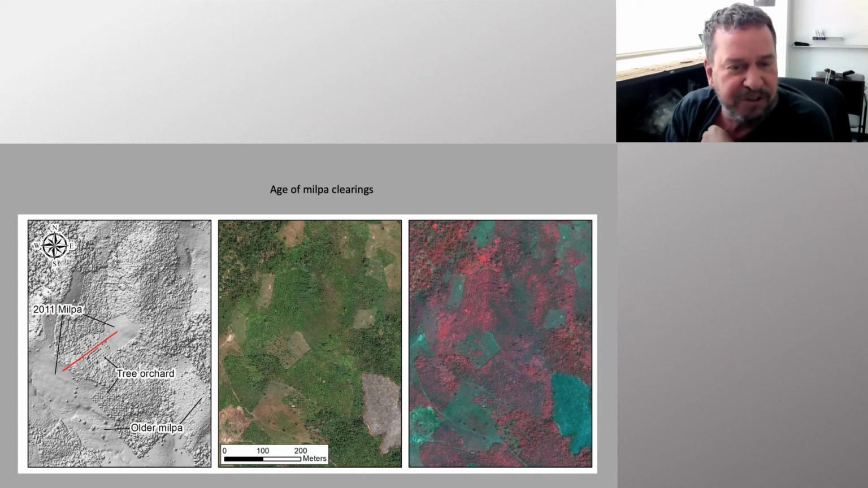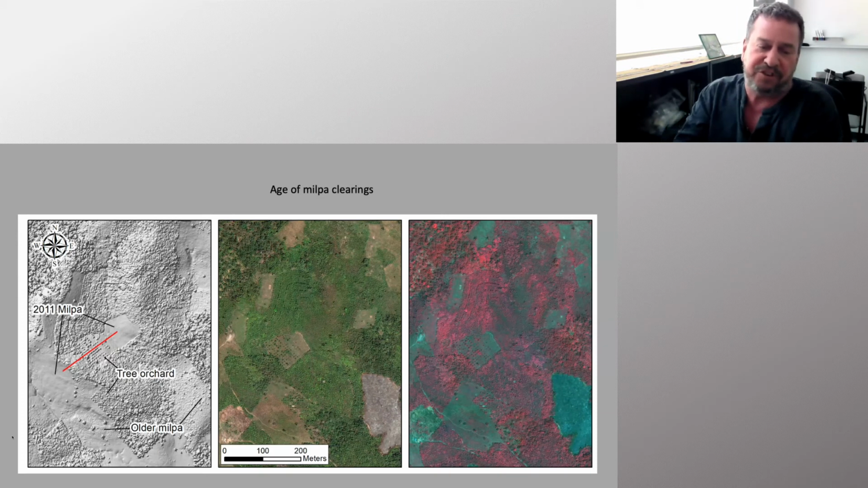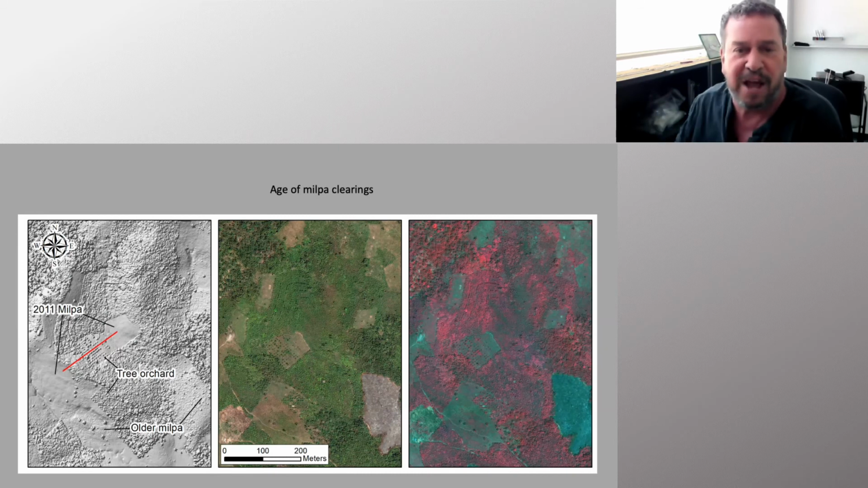And you can see that using a combination of LiDAR and satellite imagery from a GeoEye satellite image stereo set that we obtained in 2010, we were able to track the ages of milpas from 2010 through the satellite imagery to 2011, where you see a fresh milpa here on the left. And we were able to backwalk that using the height of the recovering vegetation to actually get 4 and sometimes 5 years of recovery of the landscape and begin to look at what the fallow period itself looked like.